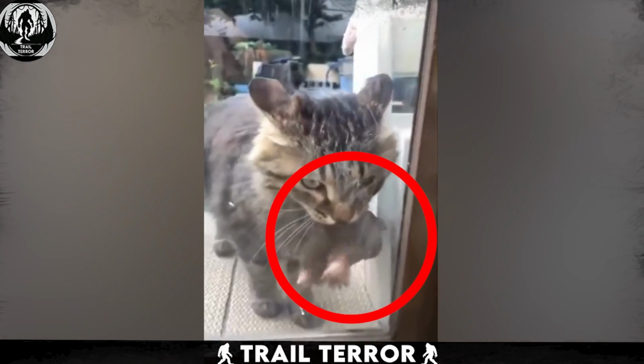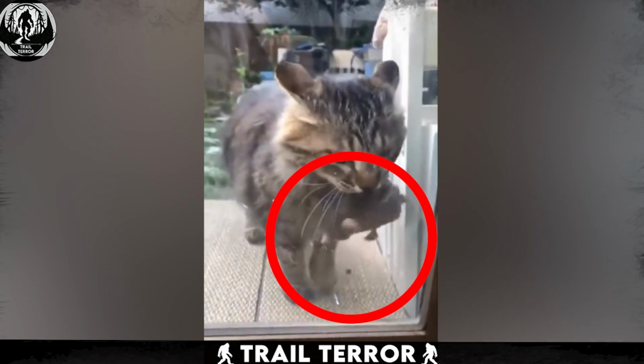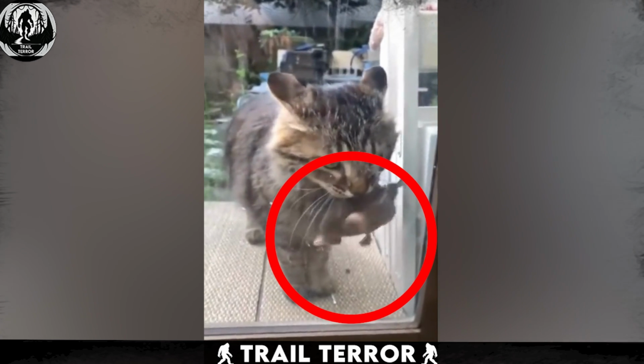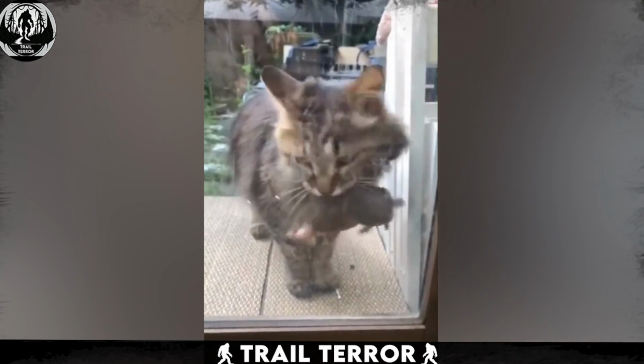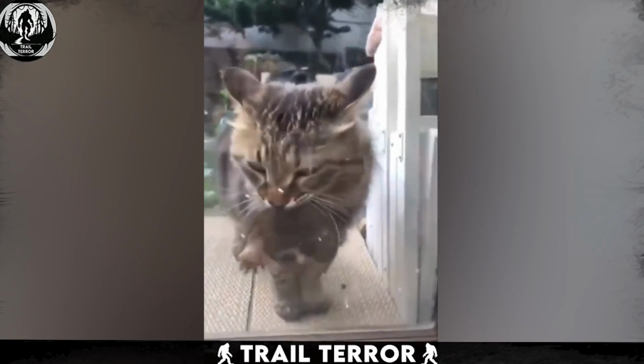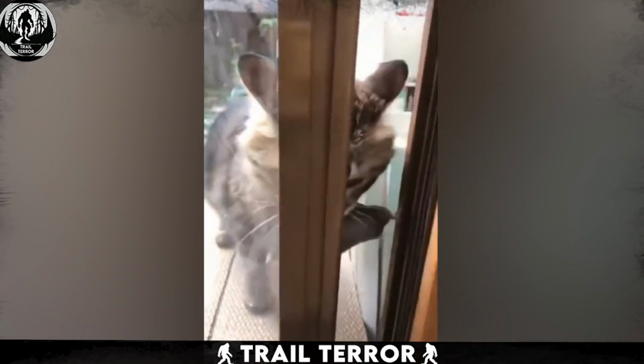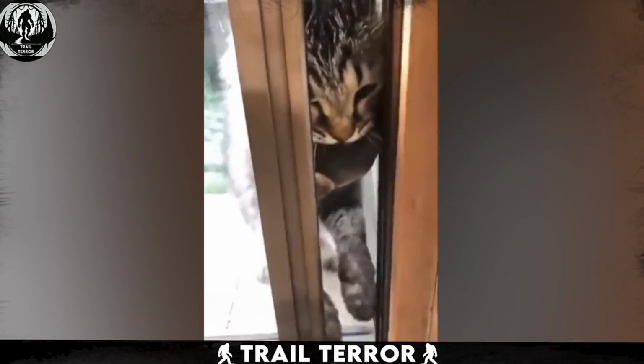Upon closer inspection, it's evident that the cat has caught a mole, a creature known for causing trouble in gardens by damaging plants. The cat's intention seems to be to offer its catch to the humans, possibly as a way of contributing or showing affection.